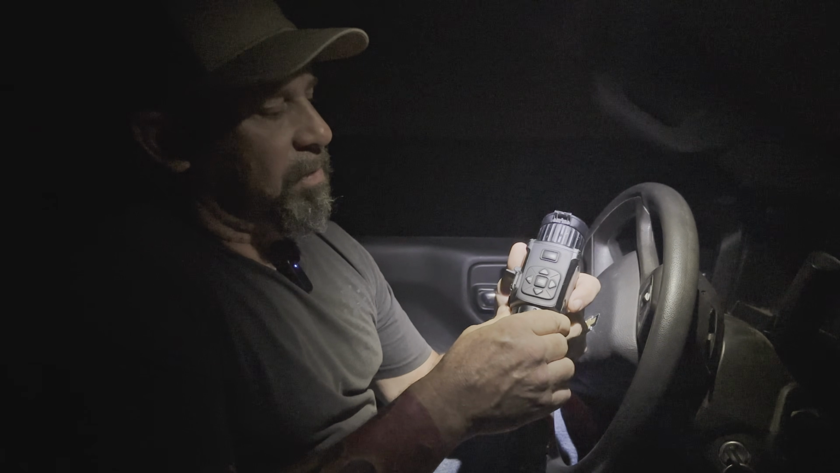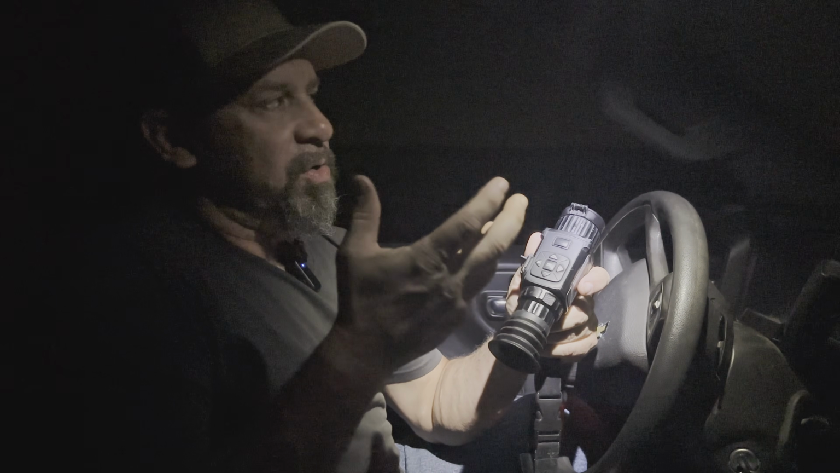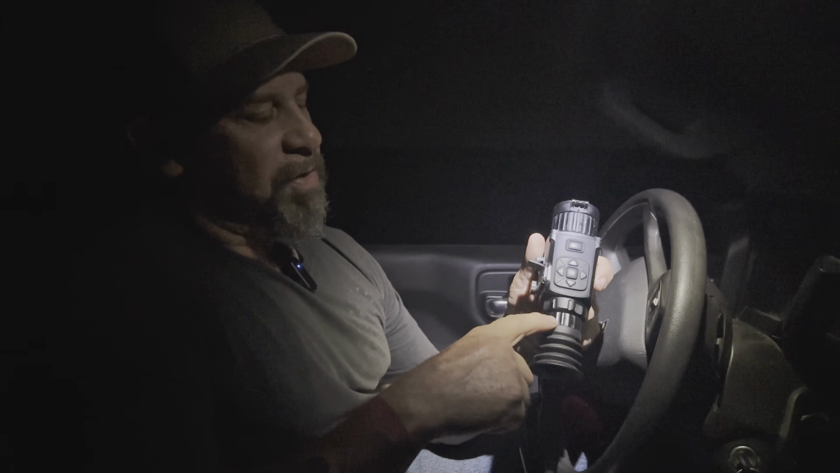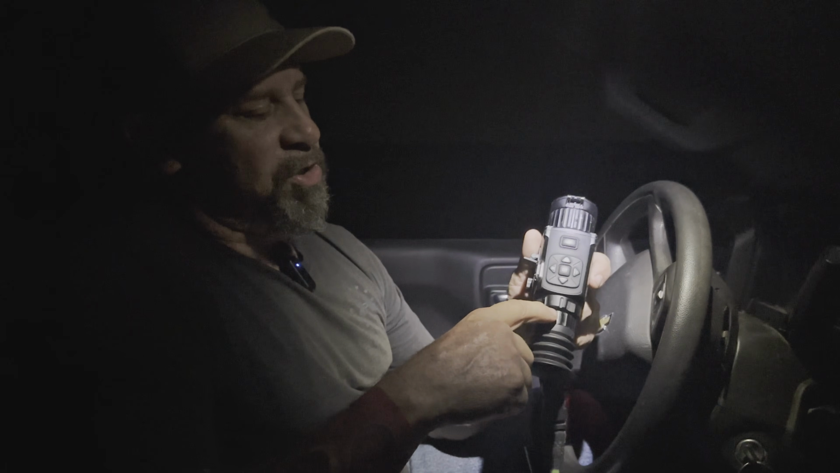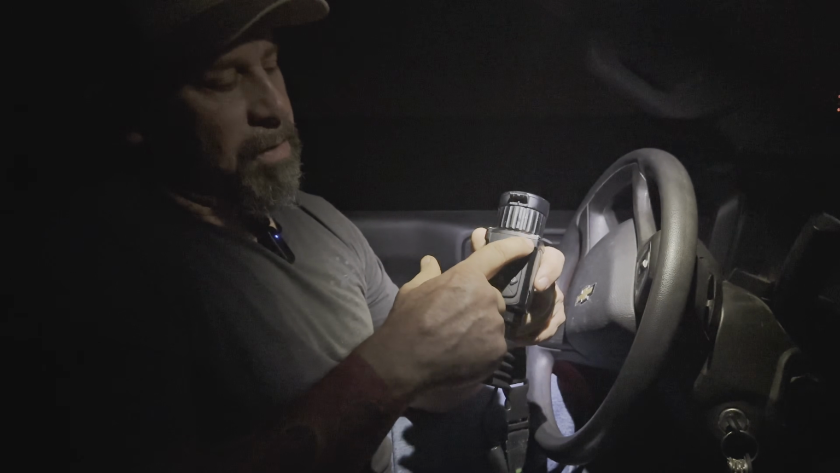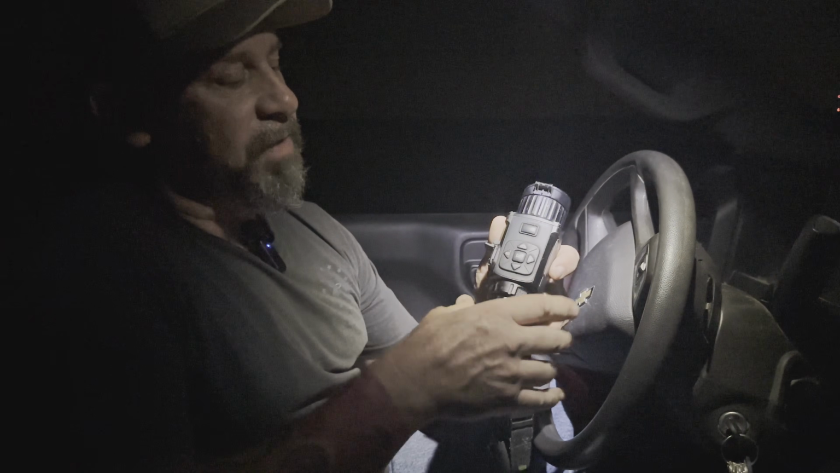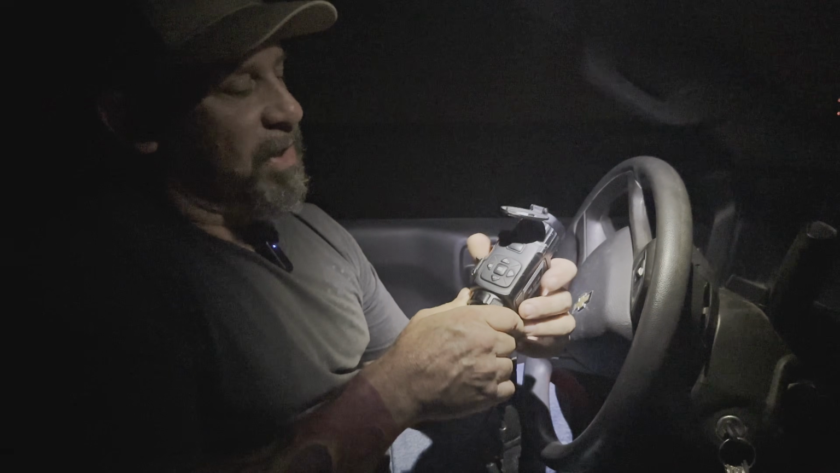Hey guys, I'm going to go over the AGM thermal scopes tonight, and I'm going to show you an in-depth, user-friendly way how to use these things. So you've got your focus back here. This is what you want to use to get the numbers in the corner of the screen clear. Then you use this outer focus out here for what you see in the field. Super easy to dial this thing in.